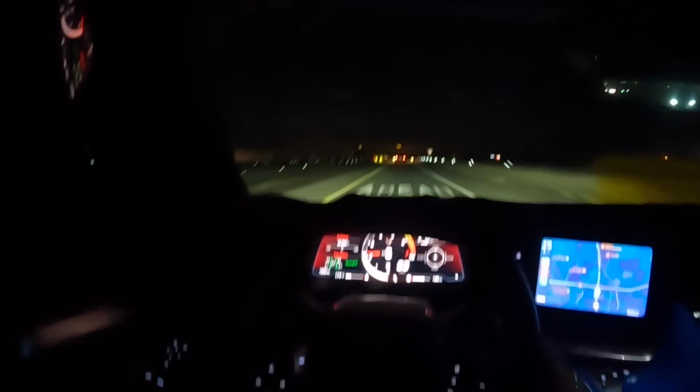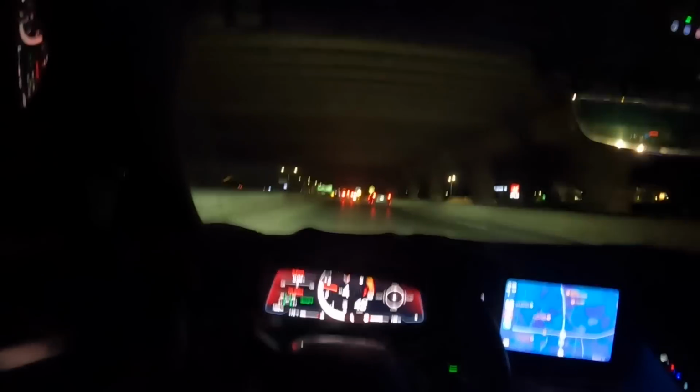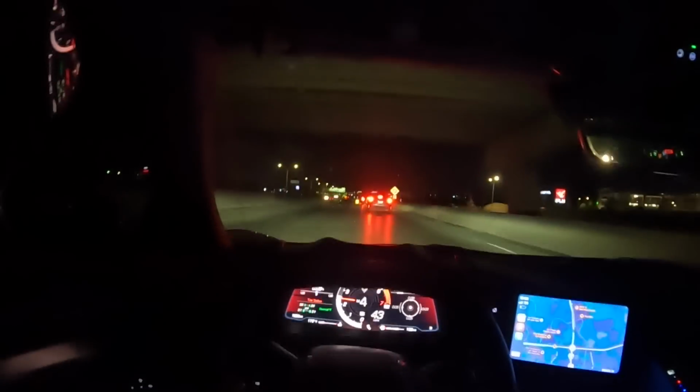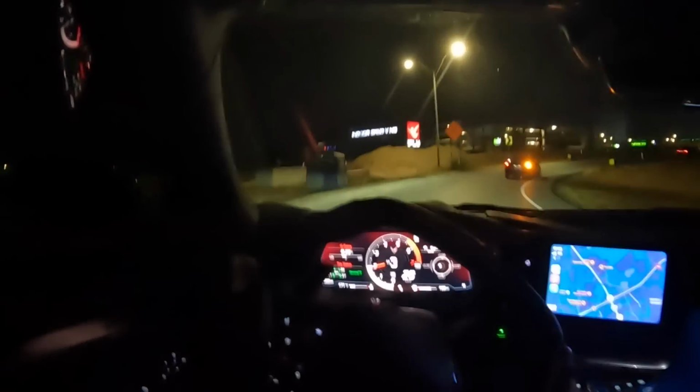Comes a little fun, the most fun we might have. Let's hope this car doesn't. Oh my god. He's taking the exit again. What a weirdo. Oh my god. Thought I was gonna be able to really hit this motherfucker, but